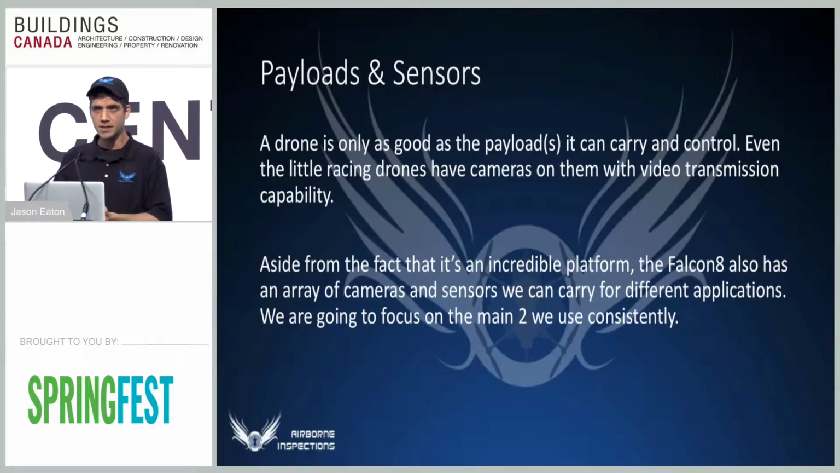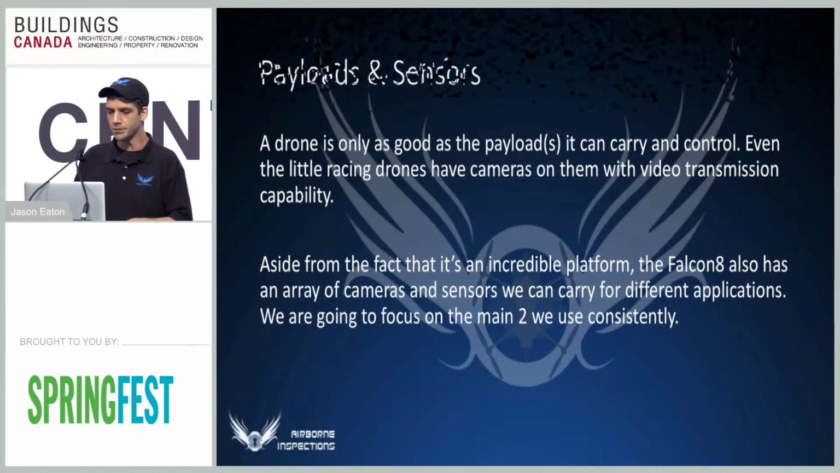So a drone's only as good as the sensors that it carries. Yes, of course, the flight characteristics are very important, but without sensors on it, what are you doing with a drone? You're flying it around for fun. Although it's a really incredible platform, I'm going to talk a little bit about the two primary sensors that we use on this particular machine and why we use them.